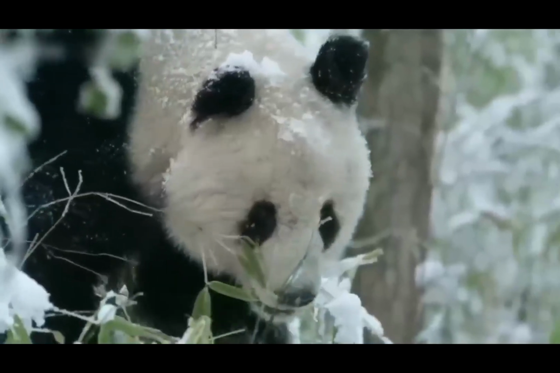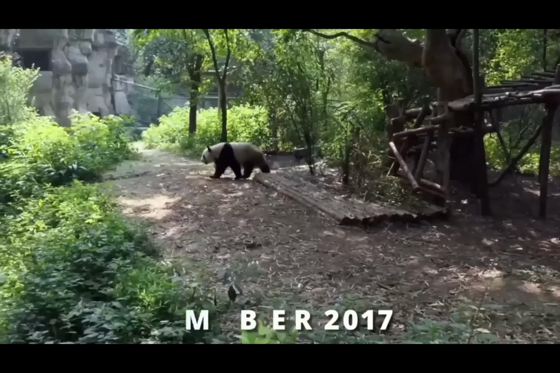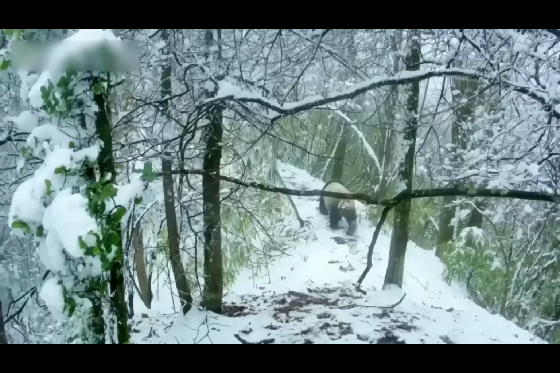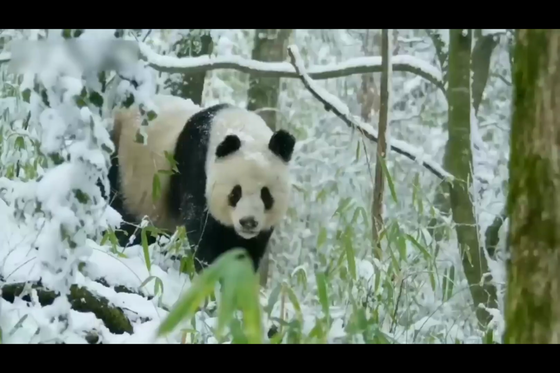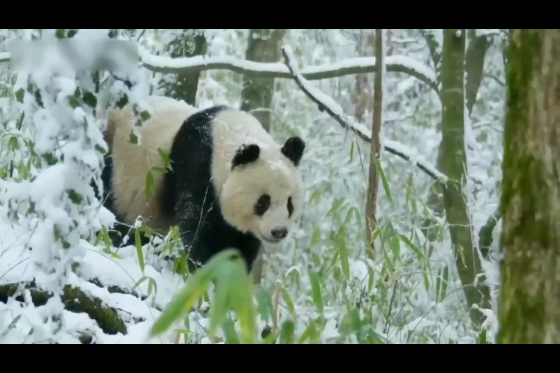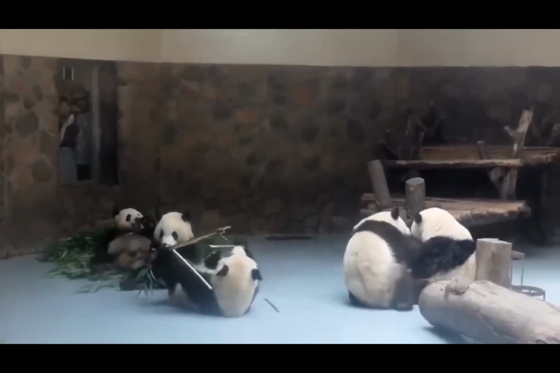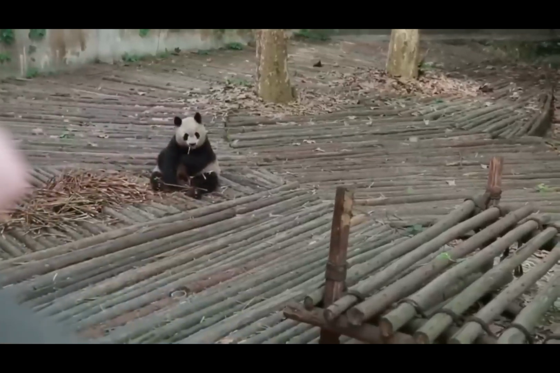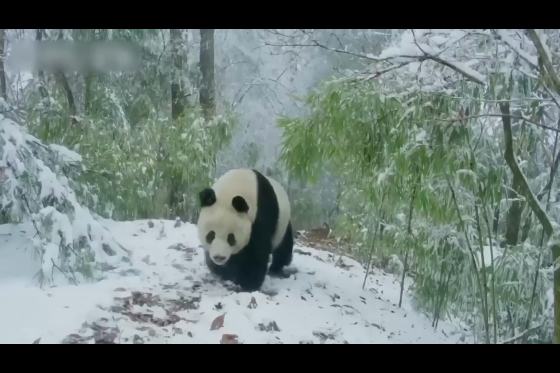Wondering why the pandas are mentioned here? Well, the wild panda numbers are finally rebounding after years of decline. In September 2017, the International Union for Conservation of Nature announced that pandas had been upgraded from endangered to vulnerable. Before then, their numbers were continuously declining, and due to that, they were taken into captivity and thrived there. For now, they are still usually kept and taken care of by humans. If in the wild, the risk still remains that they will go extinct.